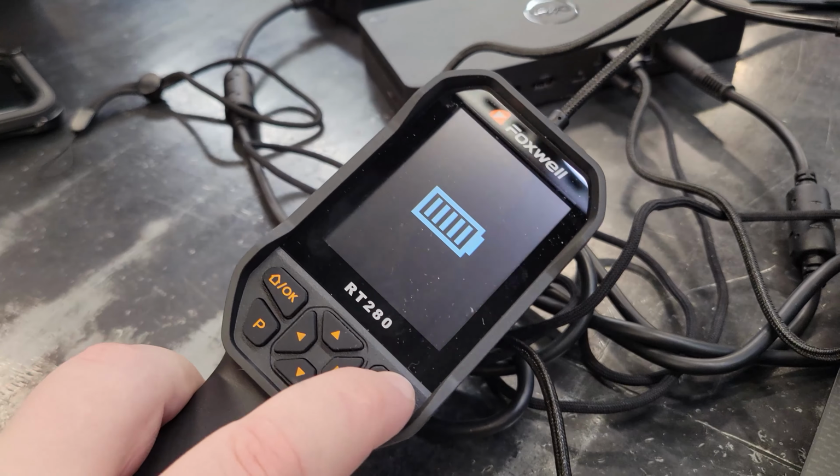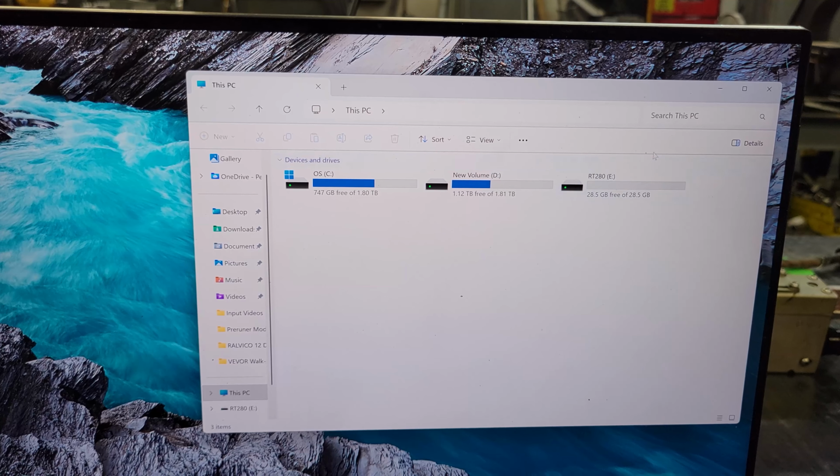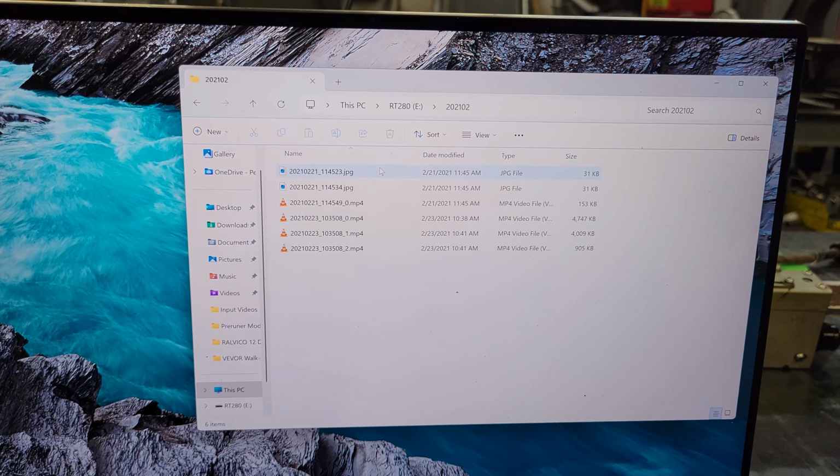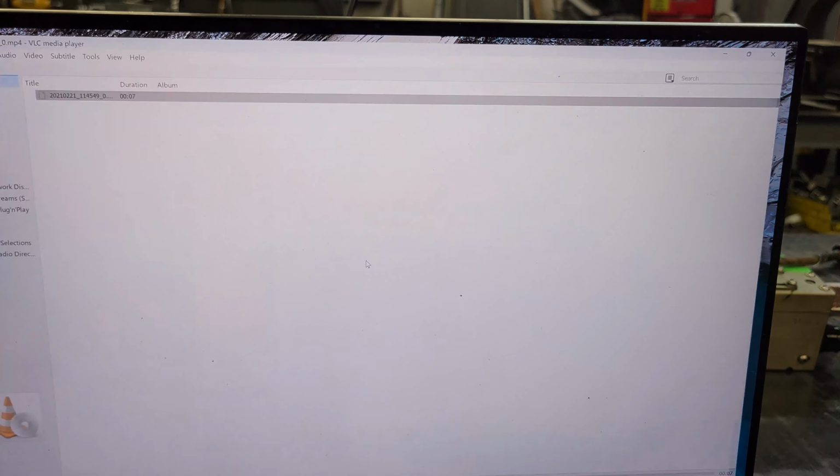And if you want to send those videos and pictures to our computer, just plug that guy into the computer and we'll turn that on. So that's showing up as the RT280. And there are our files.